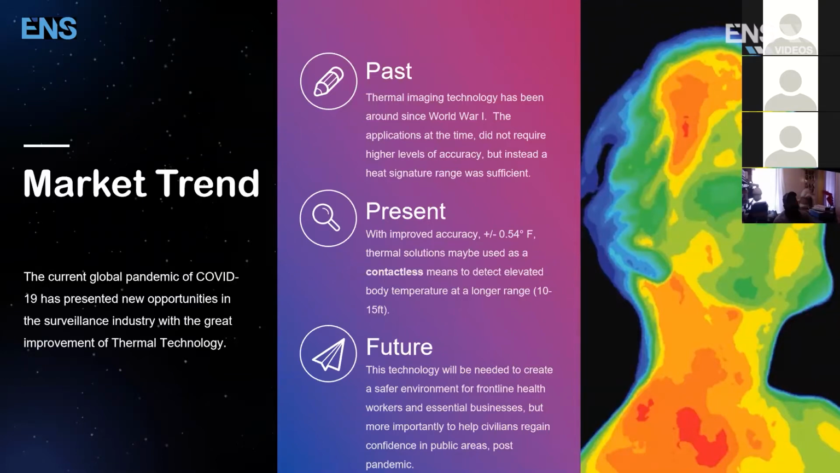Thermal technology, for all of those who don't know, is a technology that's able to detect heat signatures. And it actually was derived in the past around World War I, okay, around World War I. They were using these thermal cameras to oversee certain type of operations. Let's just say it's even the engineers and the mechanics double checking to see if things overheat or maybe they're too cold, right? But at that given time, the accuracy level of thermal cameras didn't need to be at the caliber of what we need today, okay? It was actually a range during World War I.